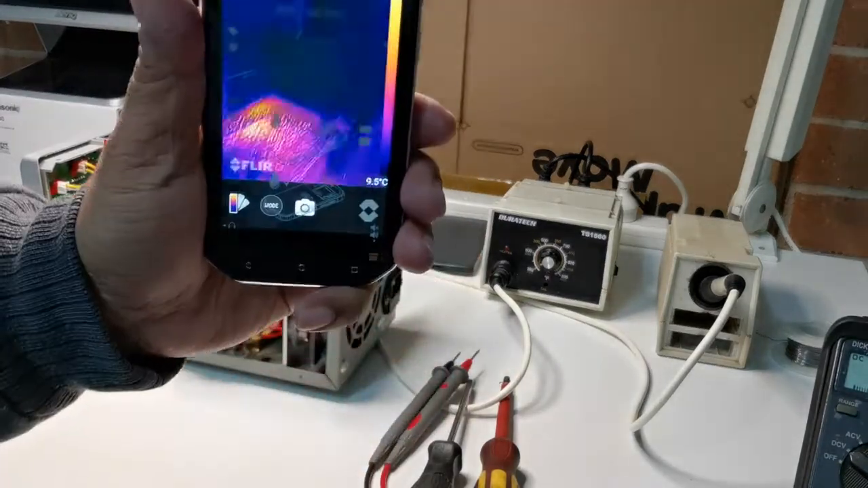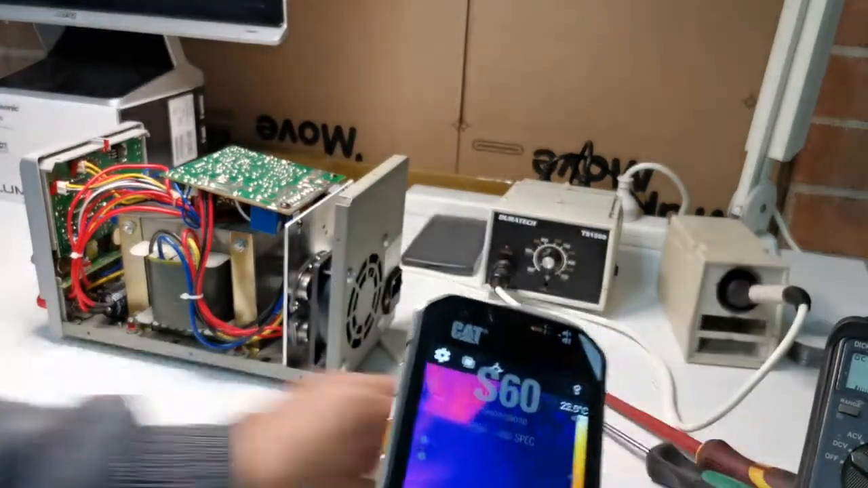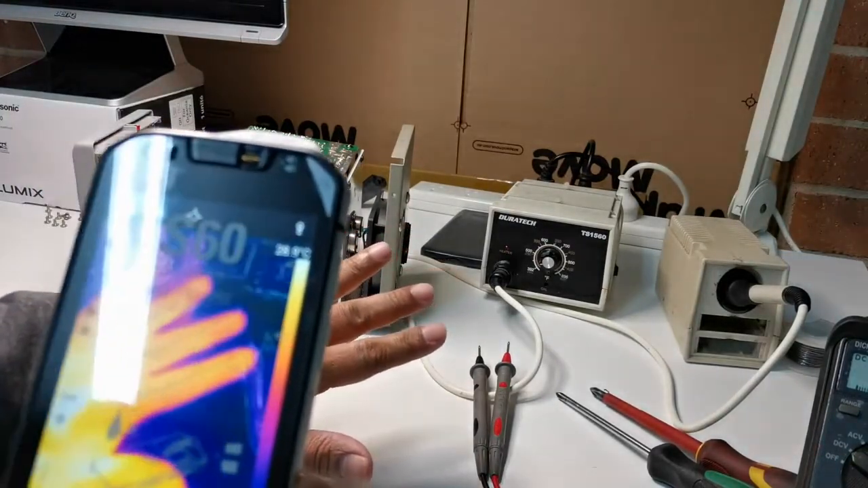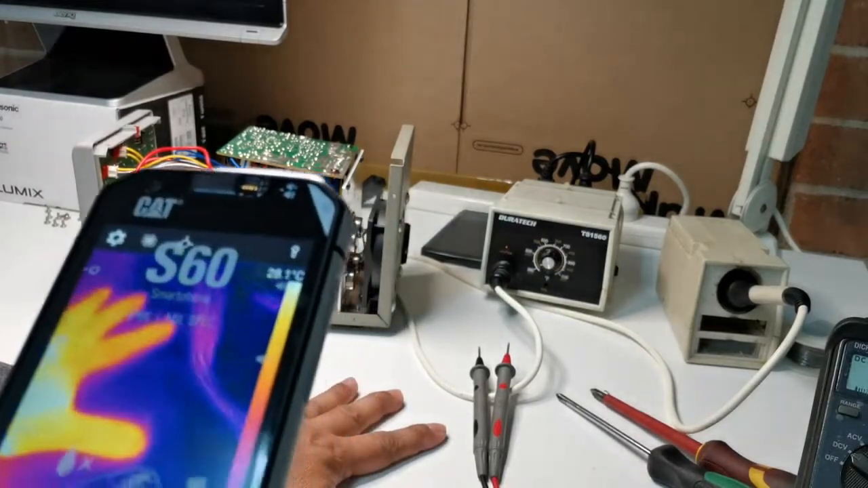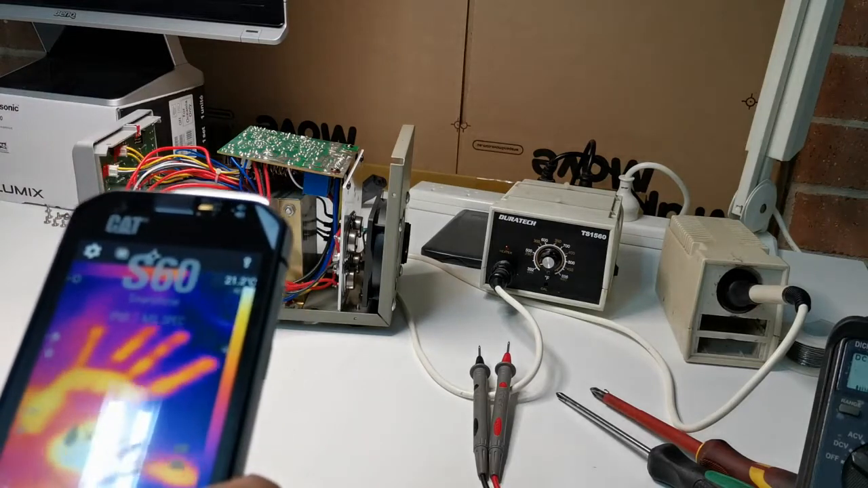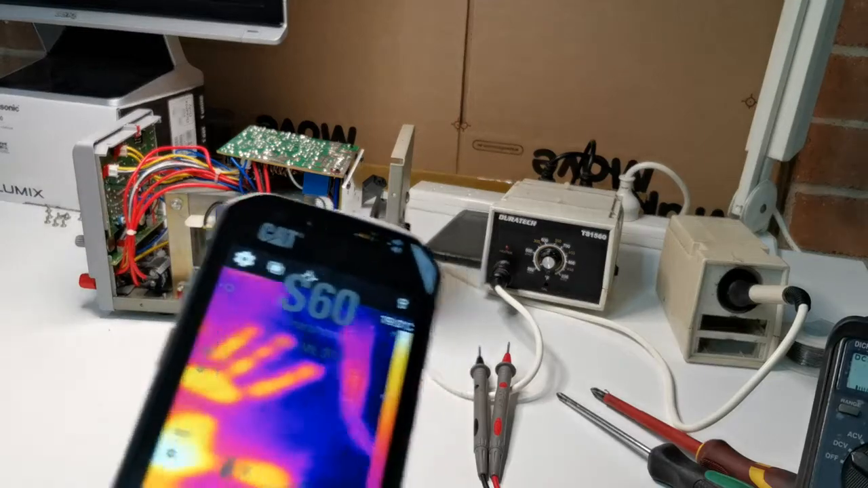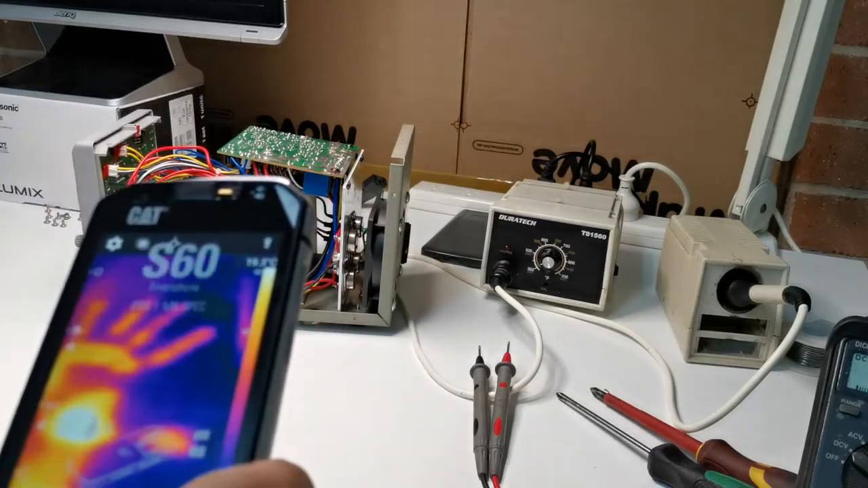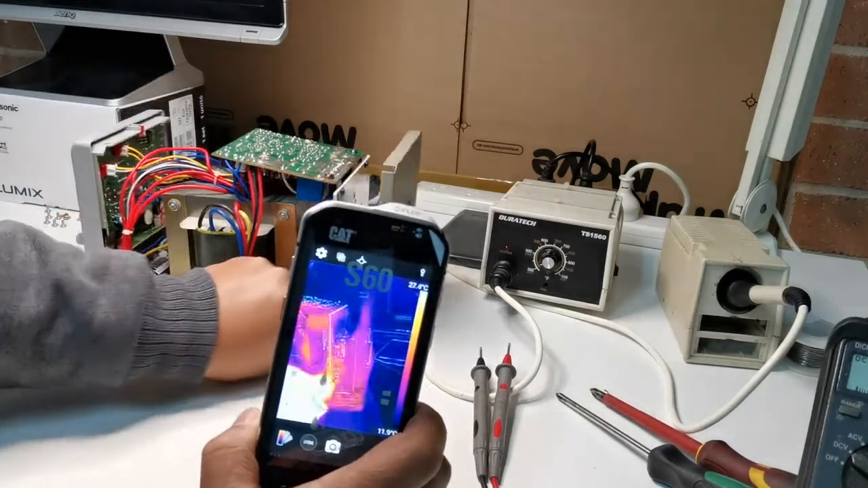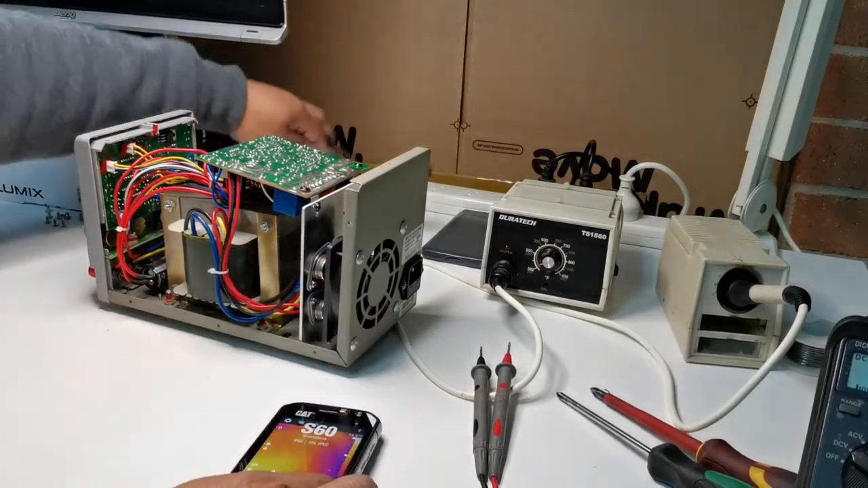So it's pretty good, as you can see on the desk, you can see my hand. If I place my hand on my desk and remove my hand, you can still see the print, because it leaves the heat on the surface of the desk. It's pretty interesting. So we use this one for finding overheating components. So okay, let's get started with this one.